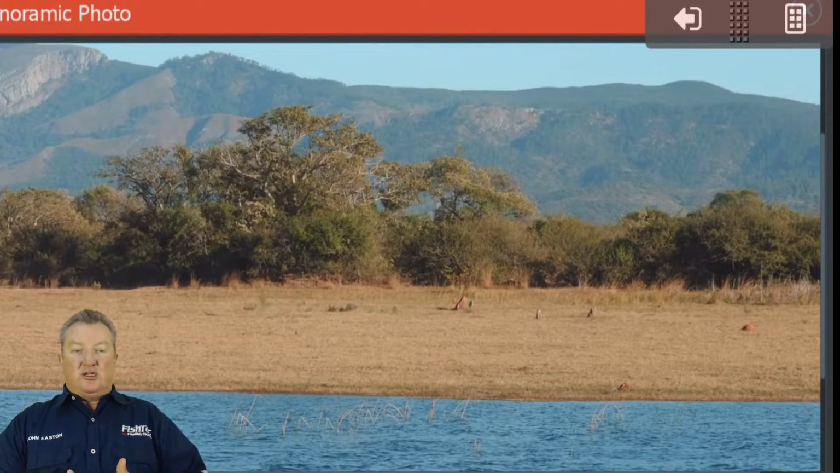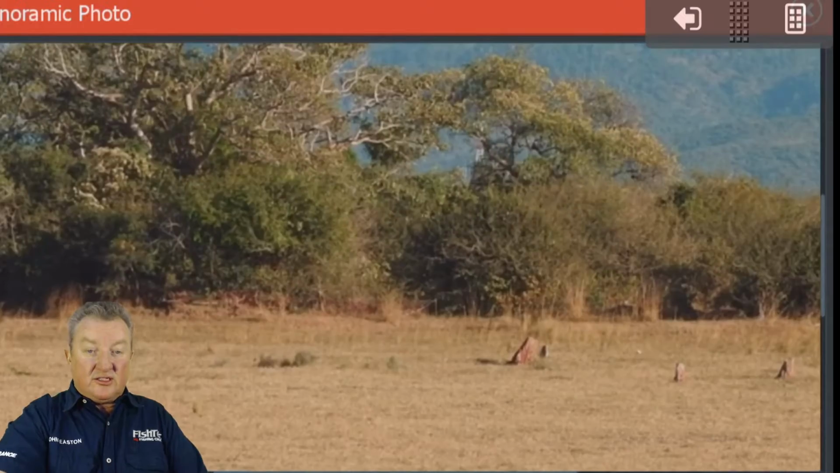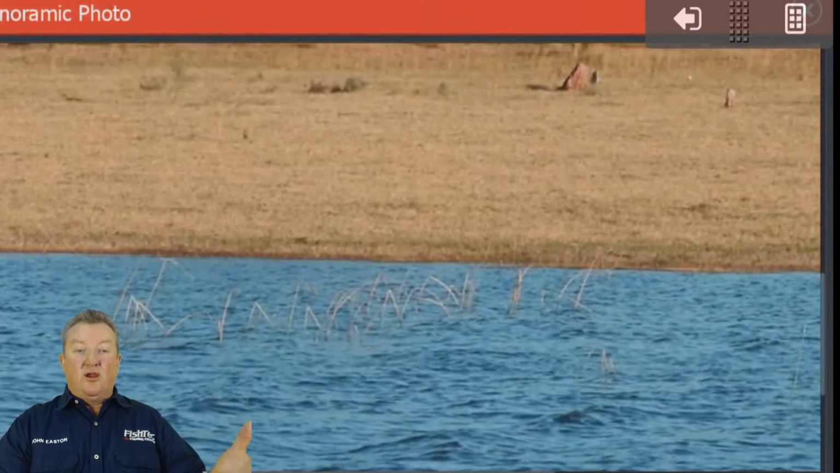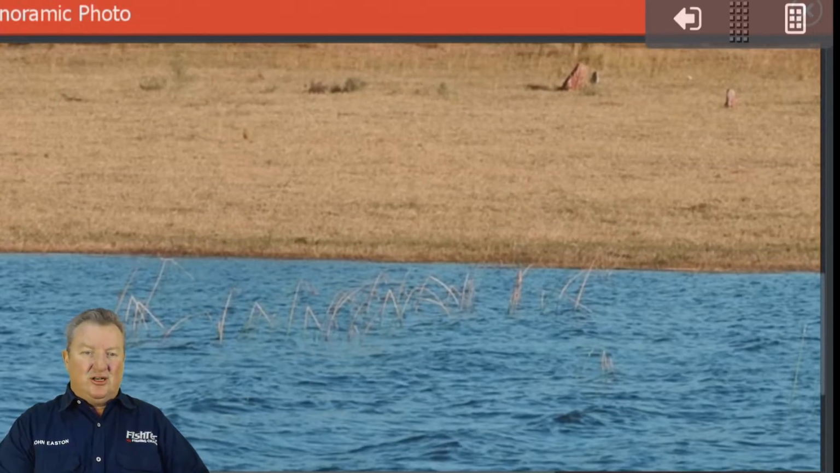Will this information be valuable now while the dam is at 75%? Not necessarily. Unless you see something in the foreground like you see here. Can you see this grass down the bottom here? You see? You want to know that type of thing. What type of grass is it? From the top, it's very difficult to see what type of grass it actually is.